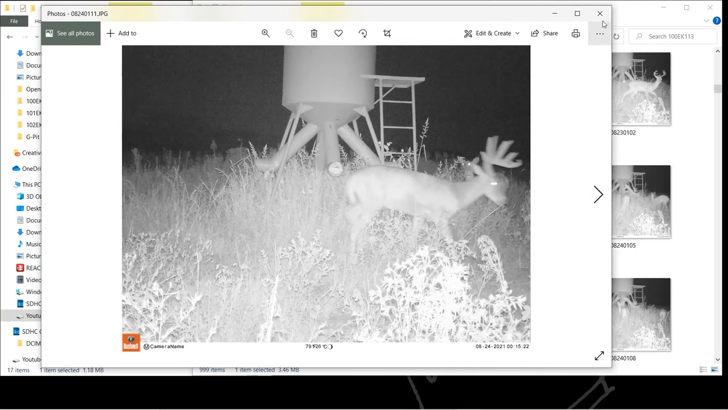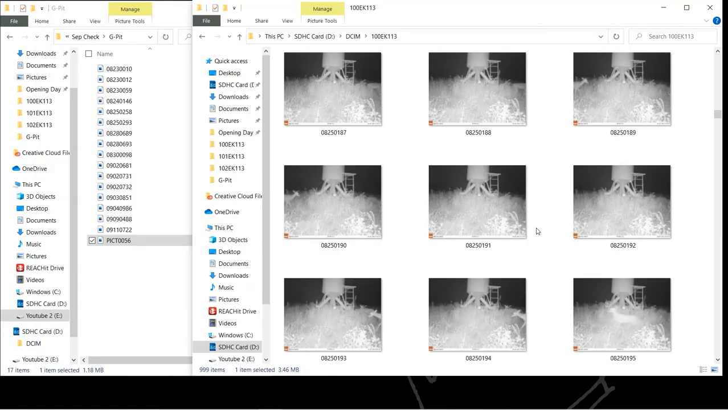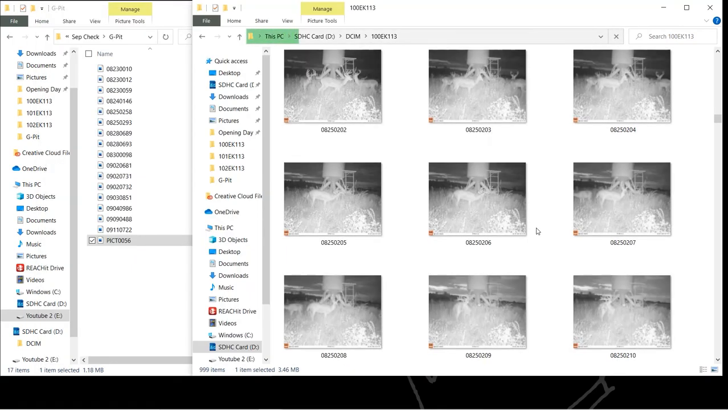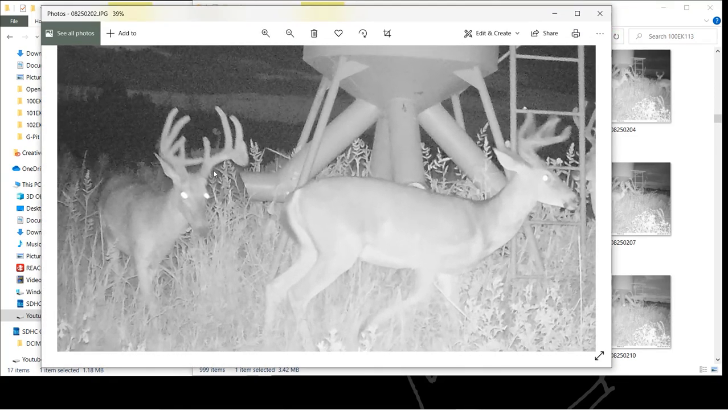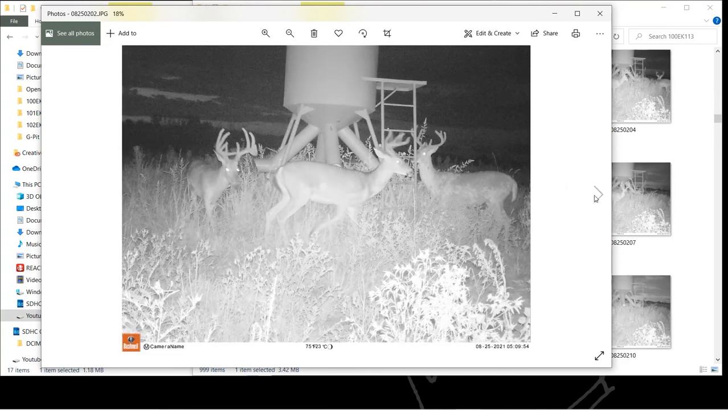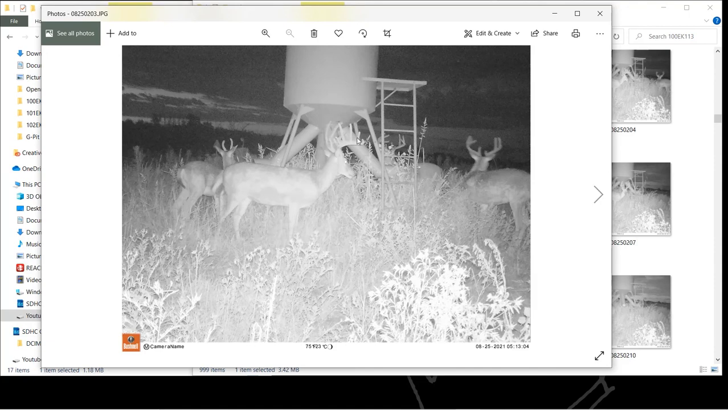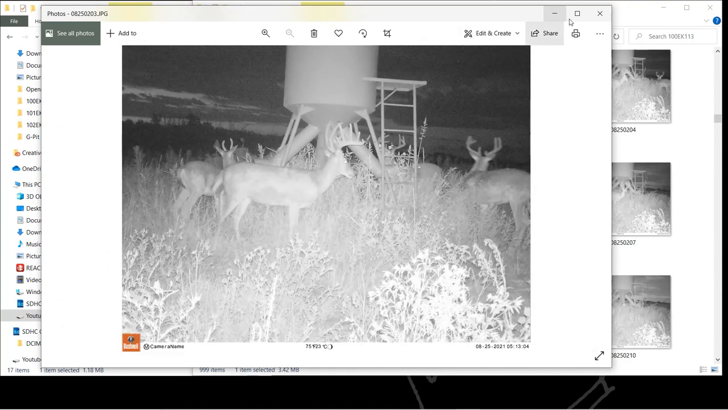I just haven't been convinced he's old enough yet. And this has always been one of our best spots for just sheer numbers of deer. We've shot some nice ones in the past. That, I believe, is the 11 pointer. If not, it's a deer I'm not familiar with. Let's see. Yeah, so he's got that little G2 you couldn't see in the last picture. That's him.